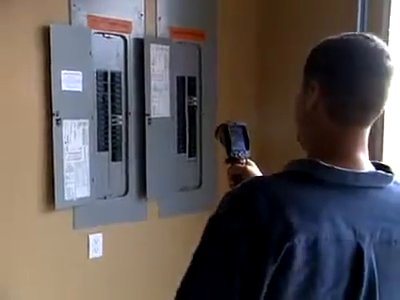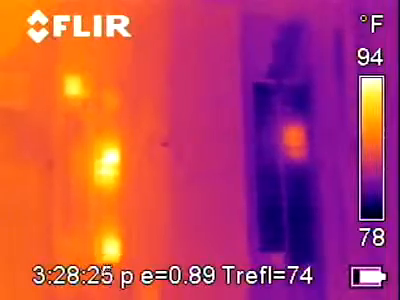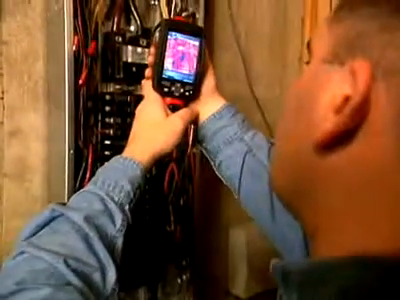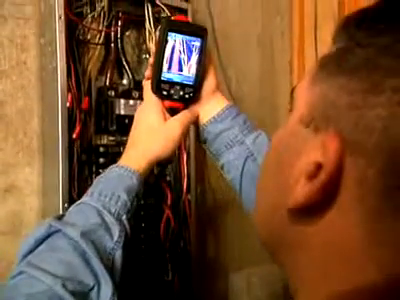Well, electrically, it actually shows you more issues going on than you could actually see with your visual eye. If there's a bad breaker, it'll show up as a glowing of the breaker. If there's a problem in the circuit, the wire actually glows, and the camera picks it right up.